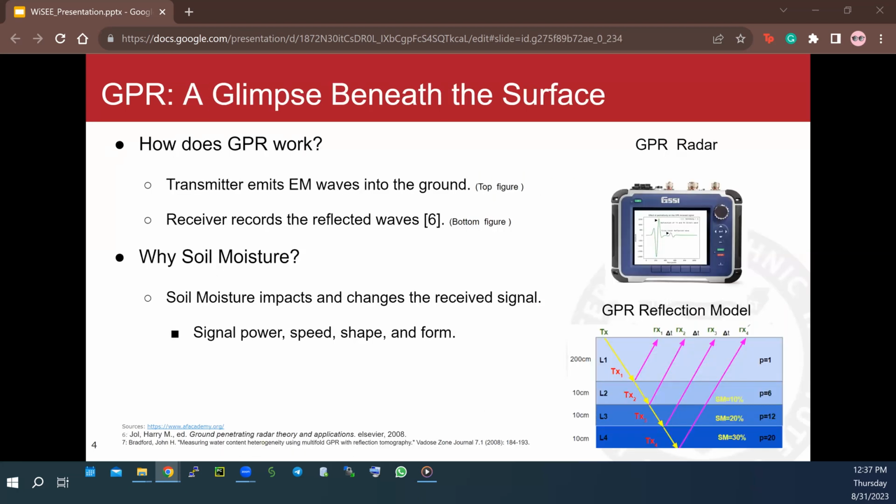Now, let's dive into how GPR works and how it can help to estimate the soil moisture in the root zone. GPR is a radar, which, as we mentioned before, sends an electromagnetic wave down into the soil. You can see an example of a GPR radar and a time domain representation of the received signal in the top figure. Now, see the bottom figure.